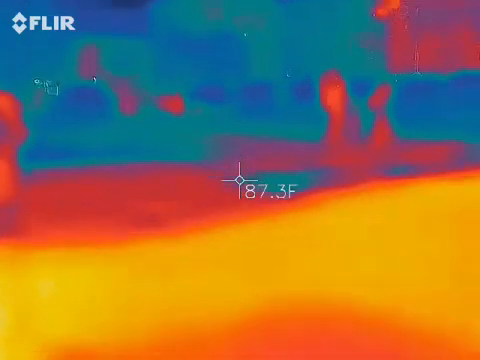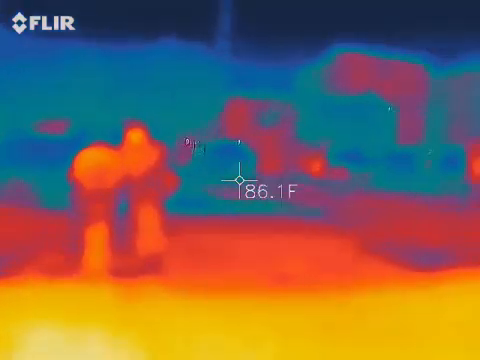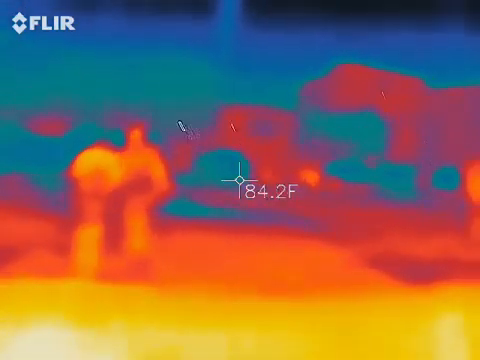And I have group after group want to test that theory. It's not a vehicle, it's not actual people, because that's why I show you the people ahead of time. But that's what you're looking for. You're looking for those darker spots. Got it. The darker, the better.